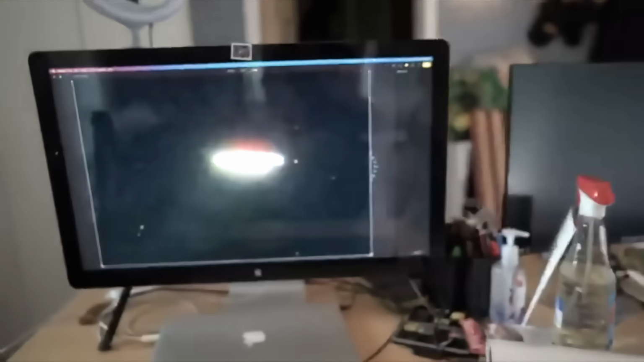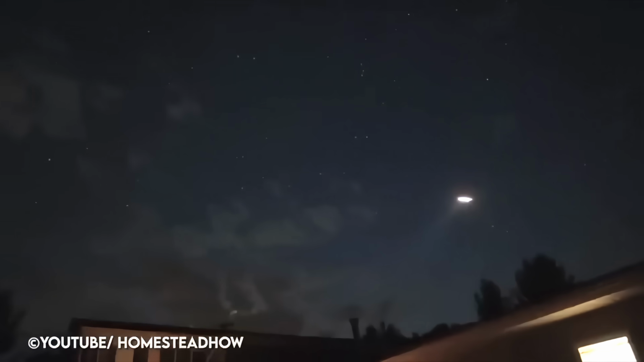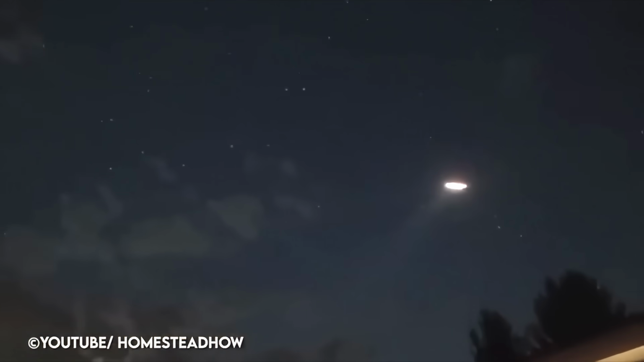The circular shape of it and even the spotlight coming off of it. I mean, what is that? I've seen those spotlights off helicopters, looking for a runaway fugitive, but that thing is definitely not a helicopter. And I have to admit, while I have no idea what this thing is, I'm with Kerry. I think it's a UFO.